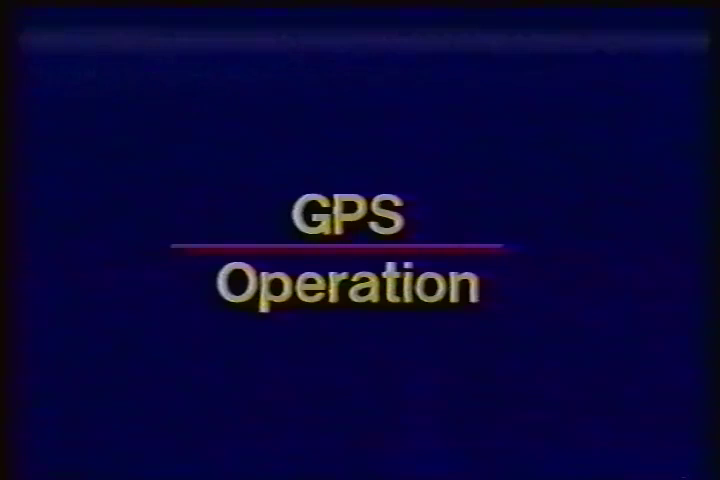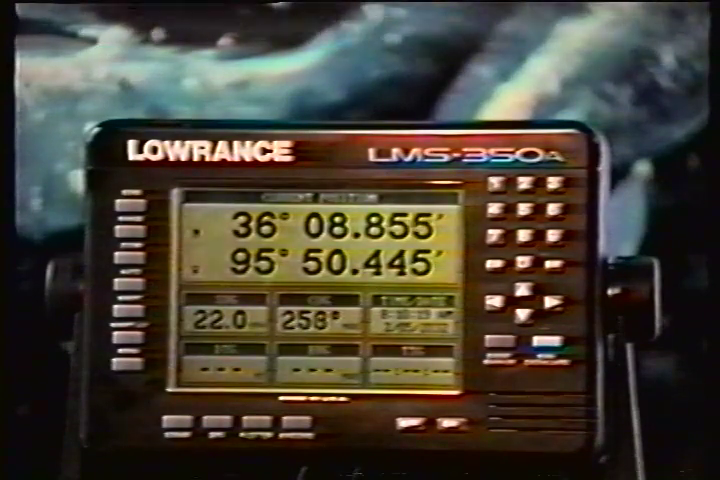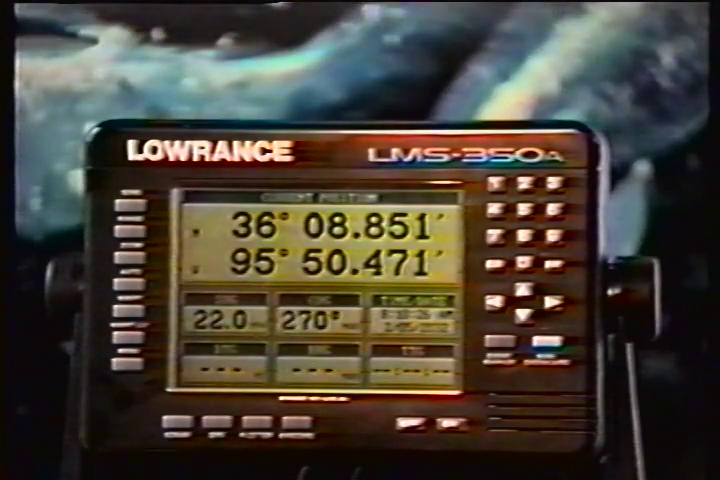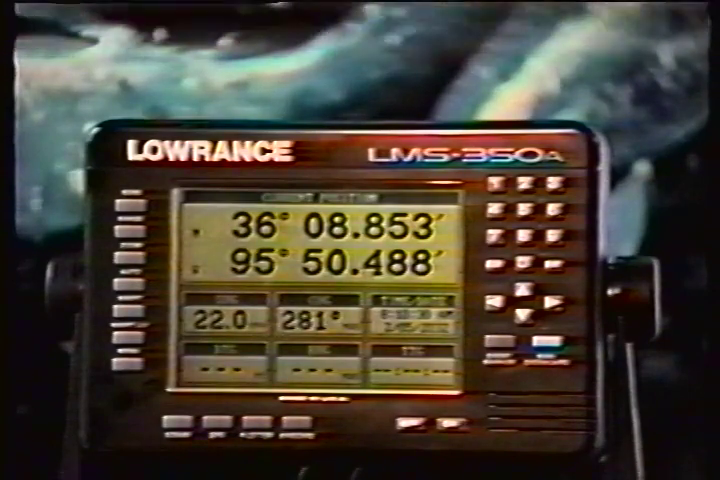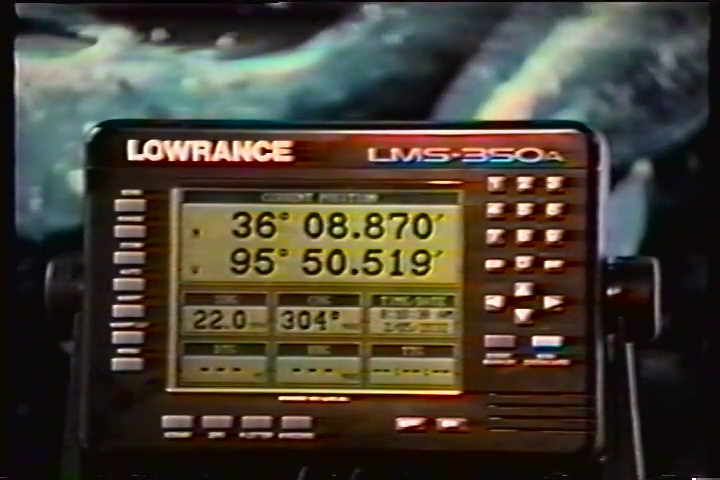In order for the LMS 350A to lock onto the satellites, it must first find them. If you simply turn the unit on and wait, the unit will find the satellites by itself in 15 minutes or less. This is called cold start. If you let it find the satellites, the time display will probably be wrong, since it will be showing UTC time, or the time at Greenwich, England. However, all other navigation displays, including the position display, will be correct.